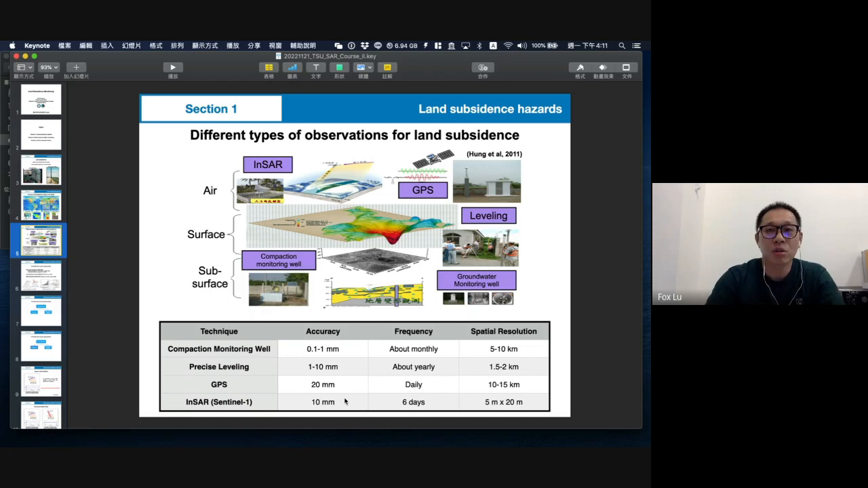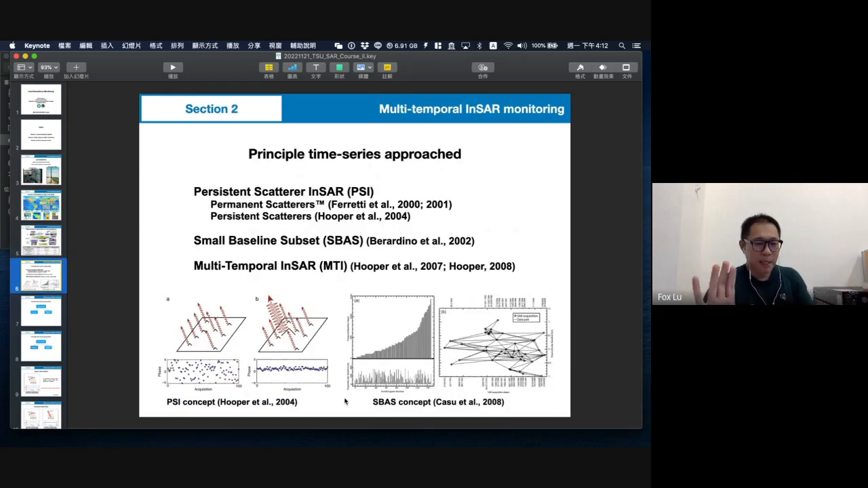But previously we just introduced InSAR measuring a certain event, so the surface deformation should be very large, maybe a few decimeters to centimeters to a few meters of surface deformation. That is easier for us to monitor. But in land subsidence, the deformation is quite slow, so we need to use, as we will introduce here, a time series approach.